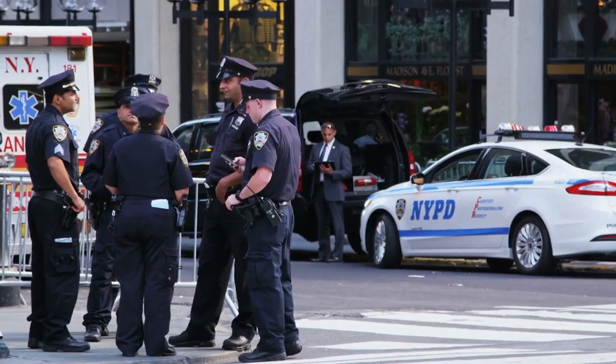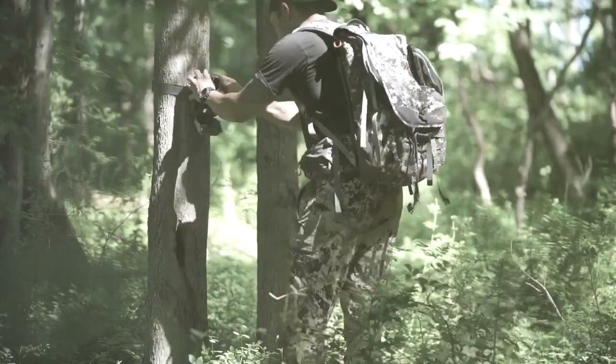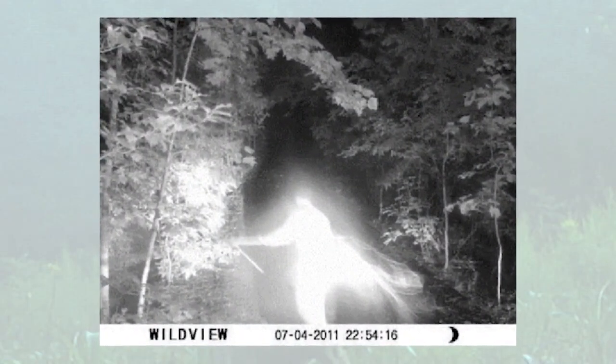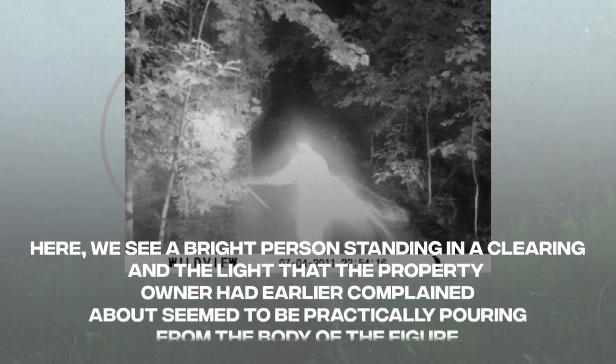The landowner, fed up with the inaction of the local authorities, made the executive decision to take matters into his own hands and installed a trail camera to catch the intruders in the act. That is how he arrived at this picture, which he considers extraordinary. Here, we see a bright person standing in a clearing, and the light that the property owner had earlier complained about seemed to be practically pouring from the body of the figure.